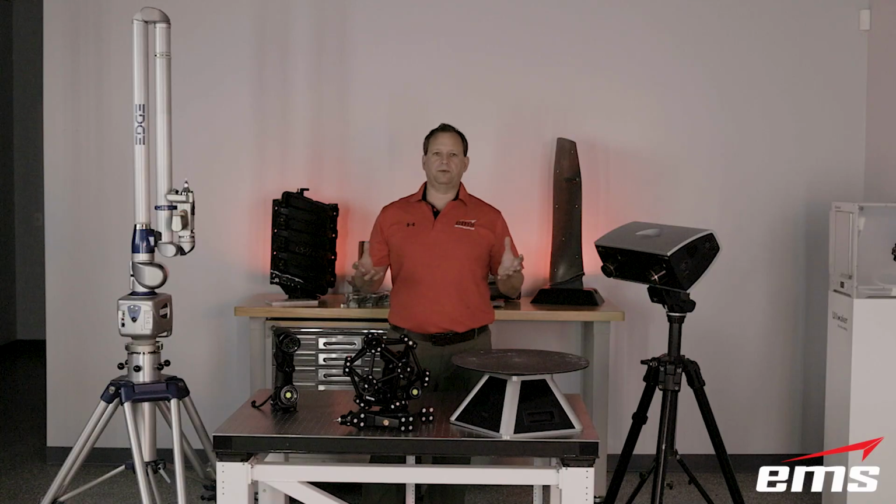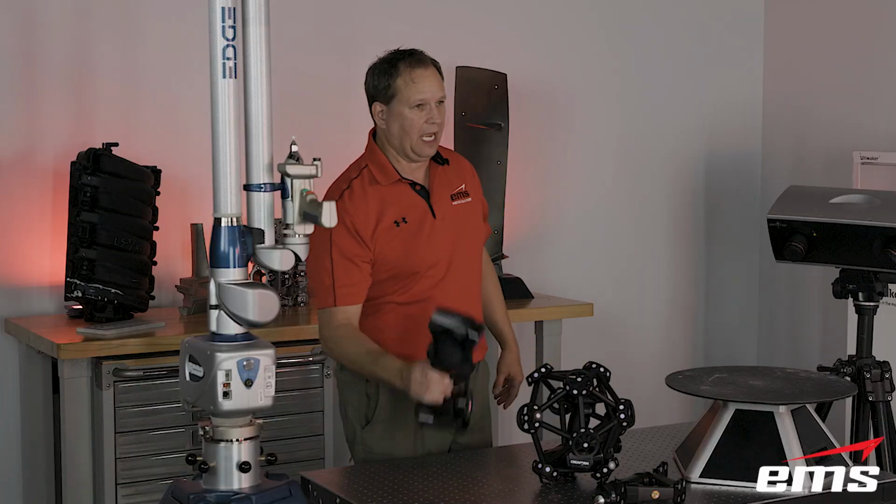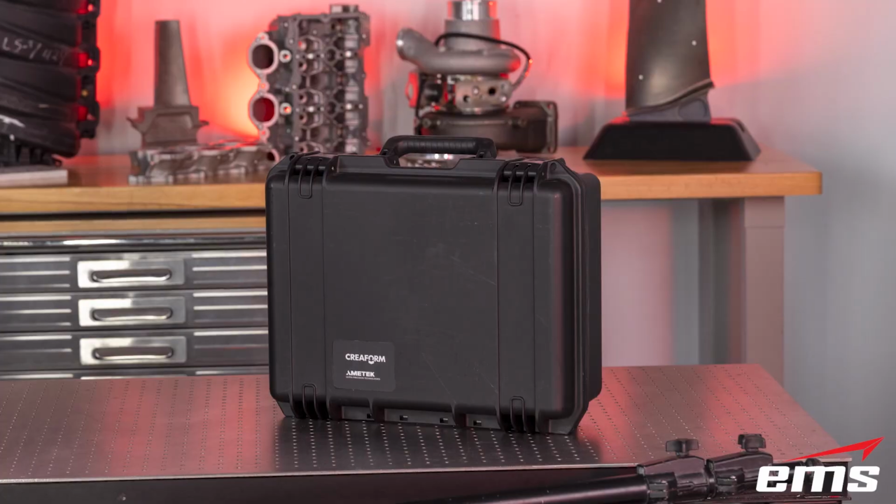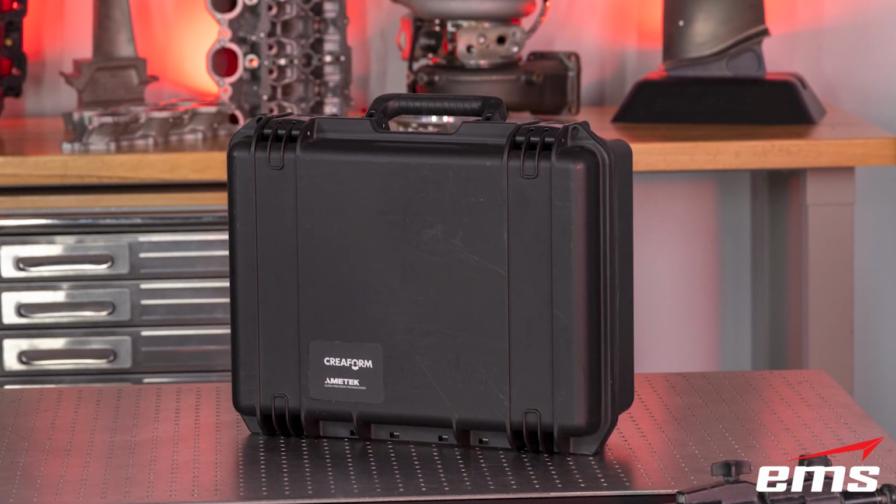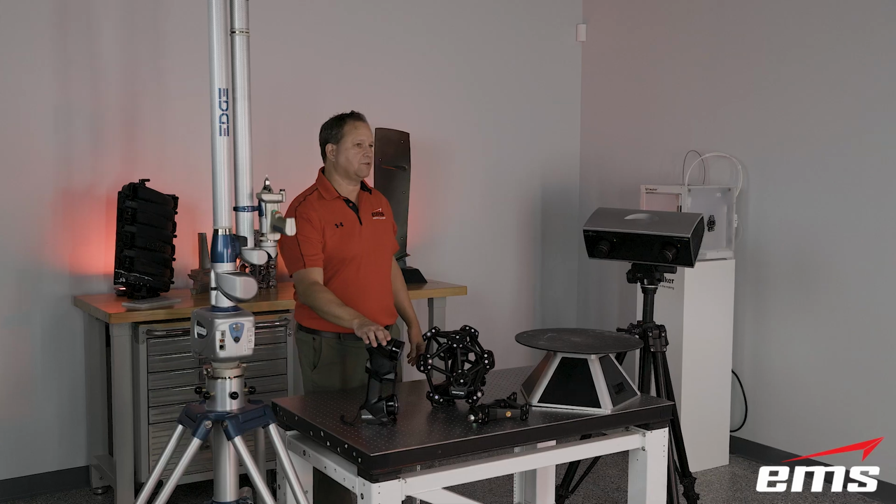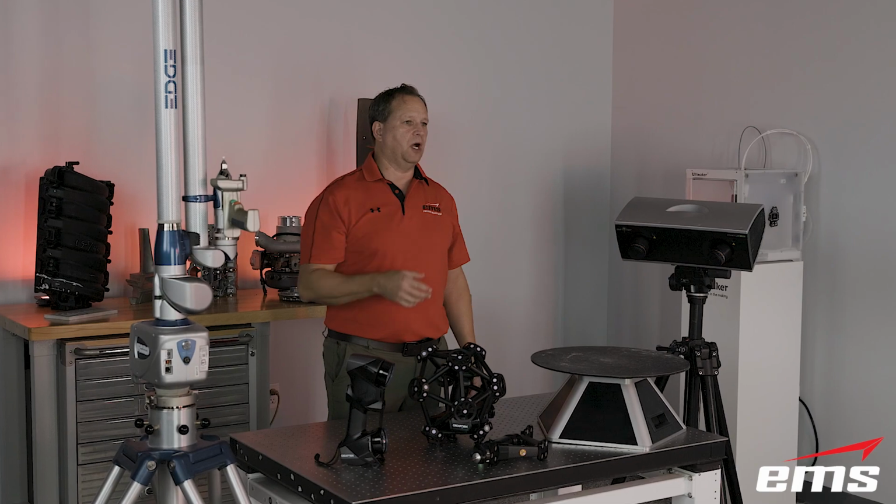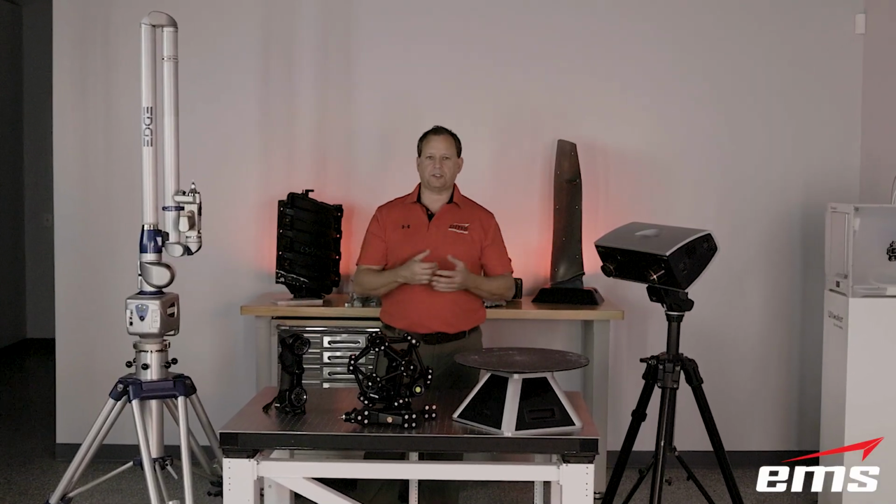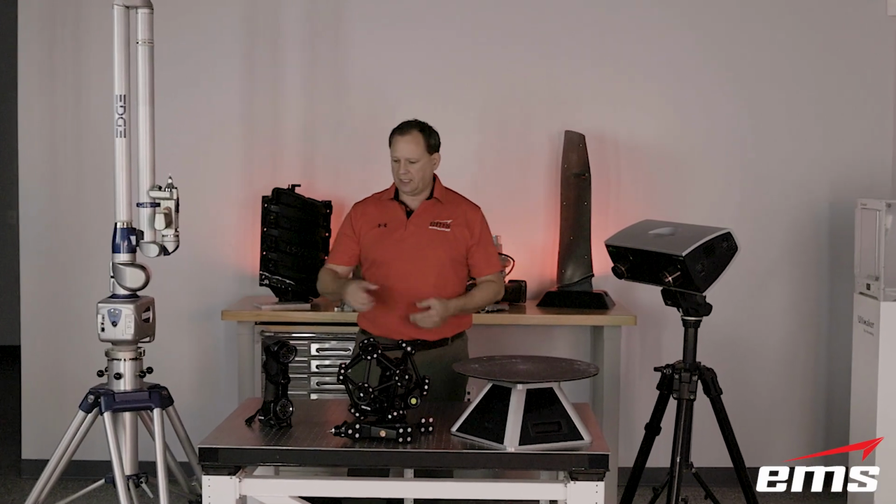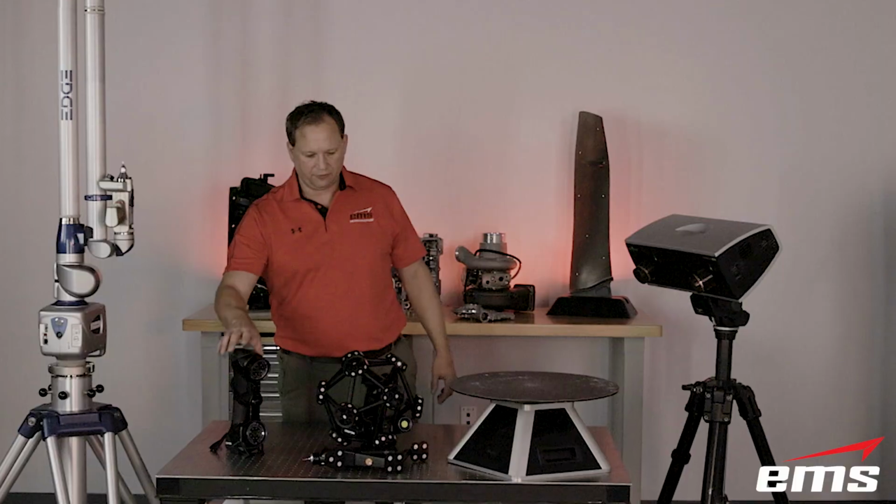So hands down, it's pretty easy to pick which one of these is the most portable, and that's a handheld. There's literally one small case for this thing. Obviously, you're going to have a laptop with you, but that's usually about it. The smaller cases for these, you can carry right onto an airplane and put in the overhead, and off you go. So if you've got an emergency and you've got to get out somewhere to one of your customers and scan or inspect something, nothing is more portable than a handheld system like this.